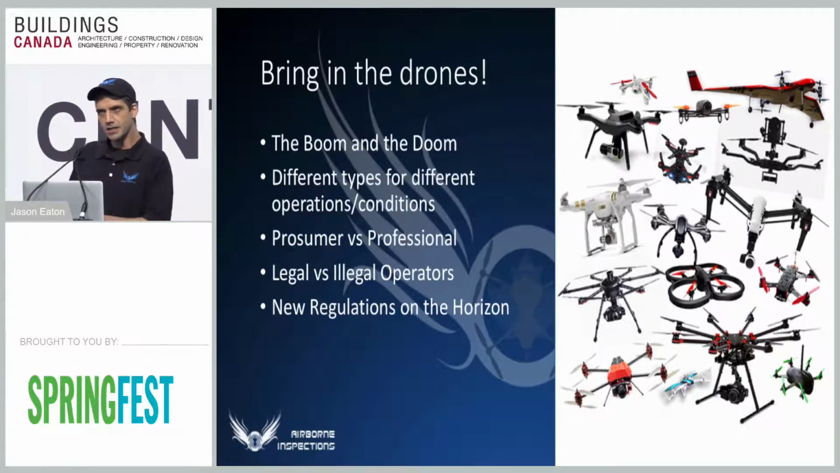When it's in the air, it's taking commands from you as the controller. It's also dealing with wind and what you're telling it to do and pointing a camera. So the brain in the drone is actually having to do a lot of different things. The difference between prosumer and professional is usually a professional drone will have maybe 2 or 3 brains instead of just one, and it makes it just a lot safer to operate.